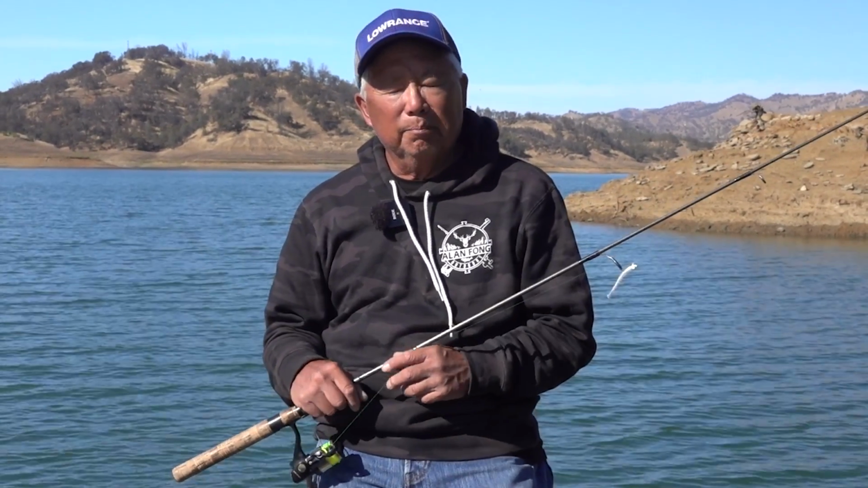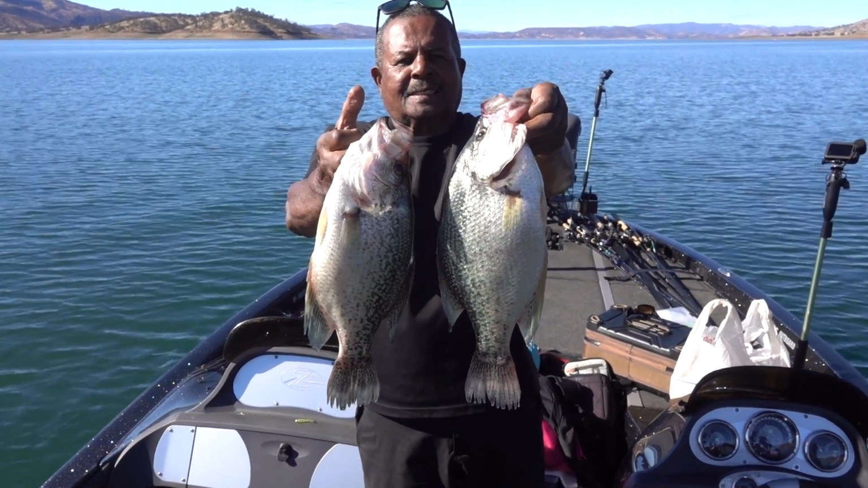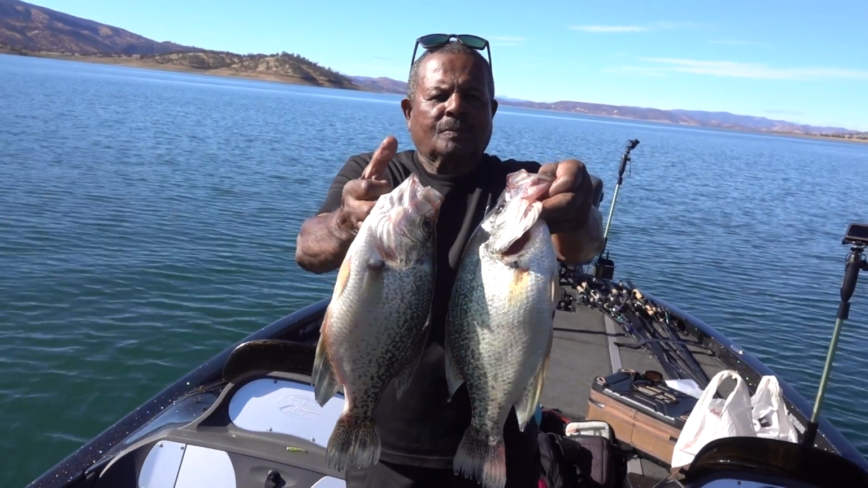What these crappie do is that they'll school up. So I'm looking for structure. They're going to glue to the structure, whether it's a creek channel or down trees. They always want to gather around some kind of structure where they can ambush the bait.